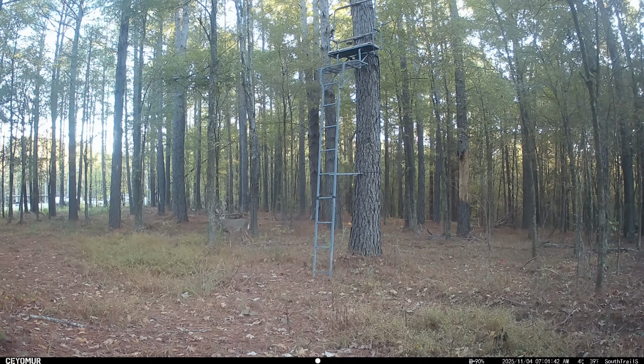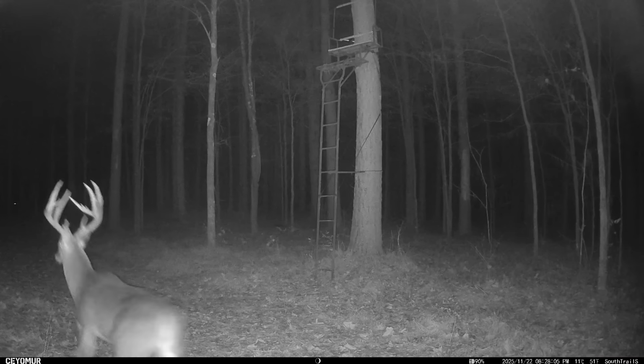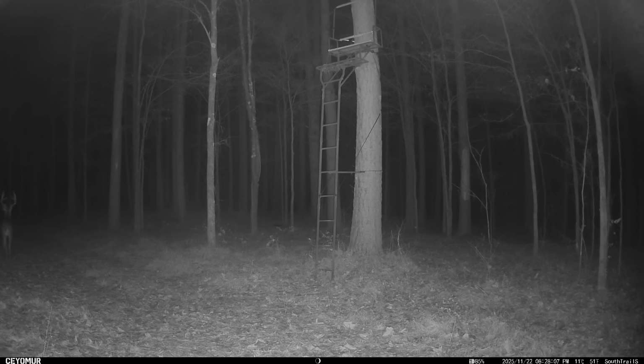You can see my property where I'm building off to the left there. And so many deer used to go across where my house is, where I cleared all those 2.5 acres. But now they're funneled right through here. And those deer are pretty far away, but you can see that's some big deer. Look how tall the rack is on that one.